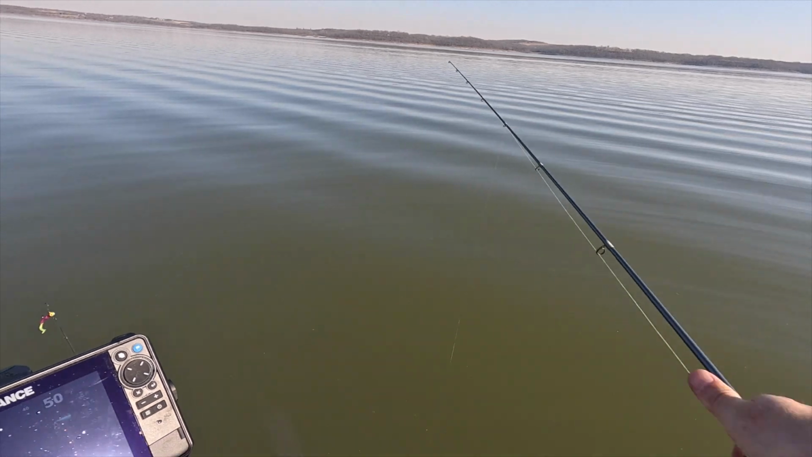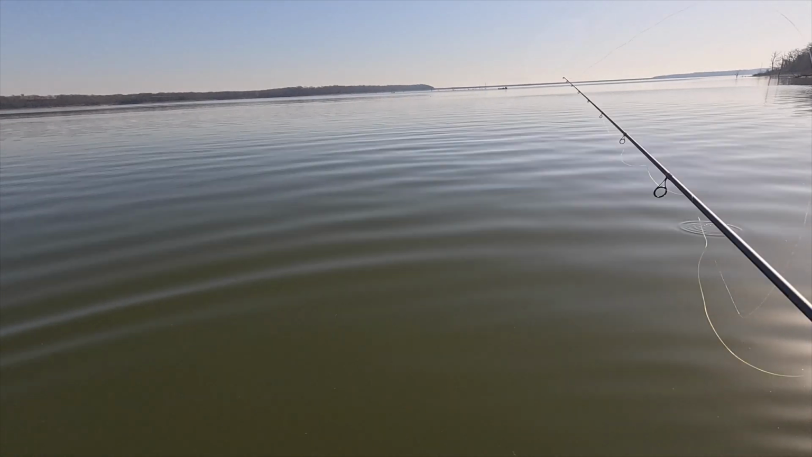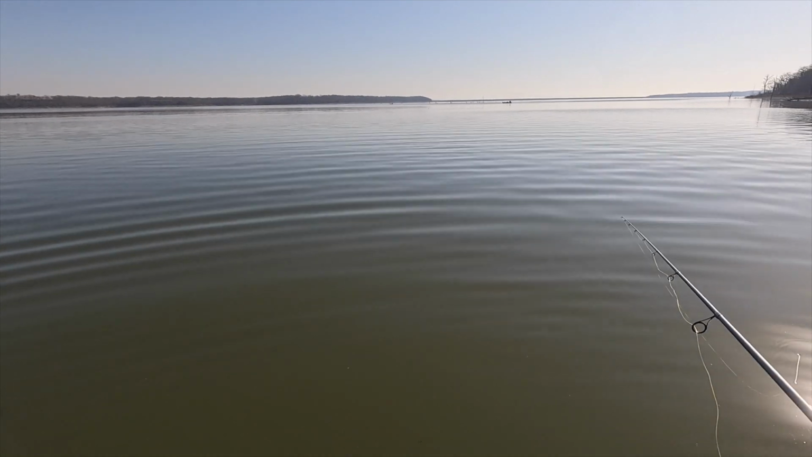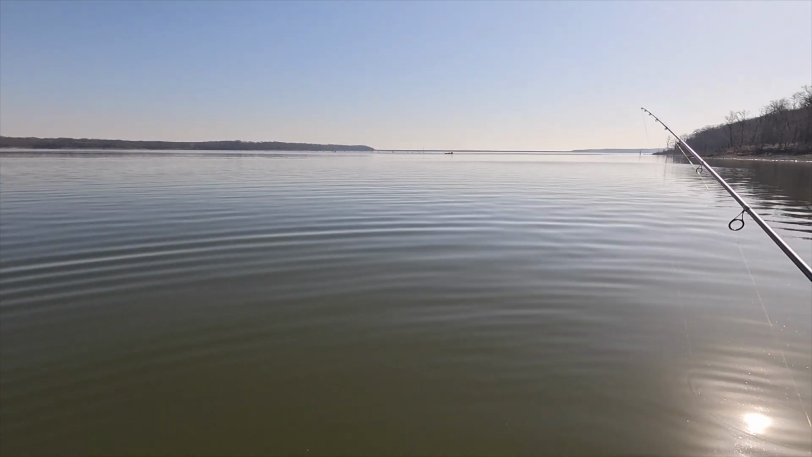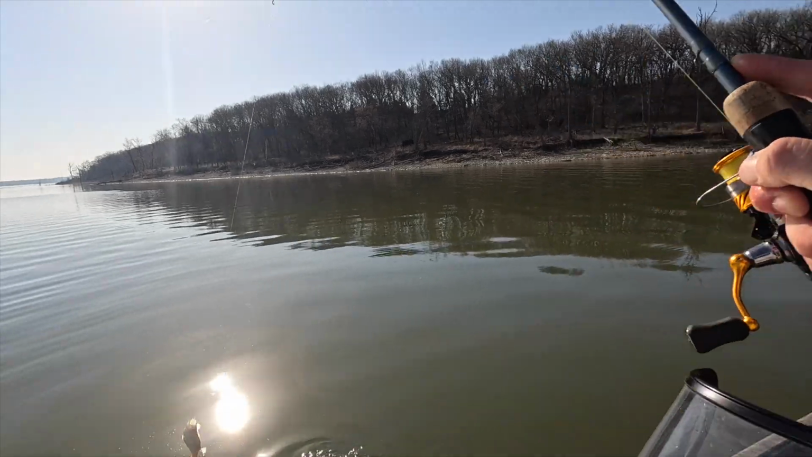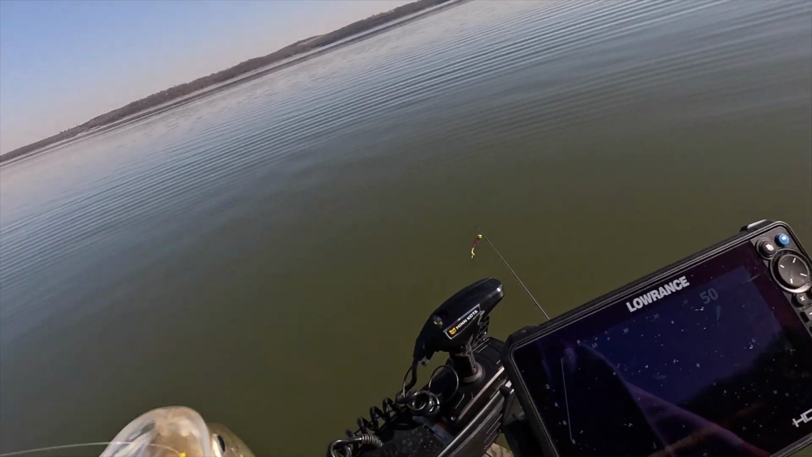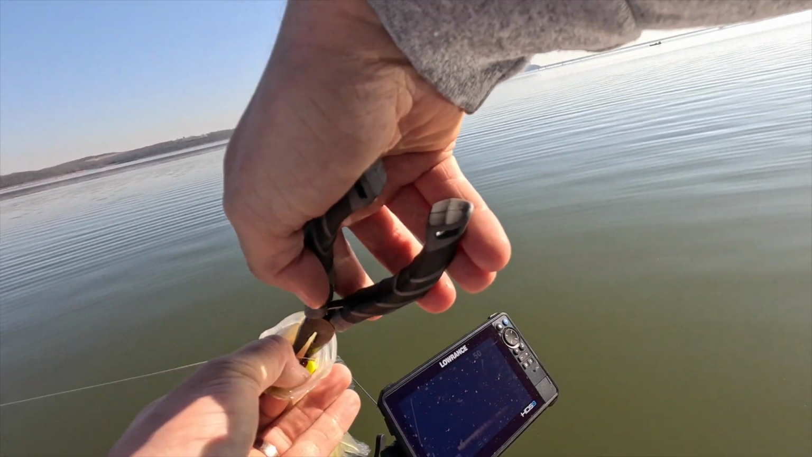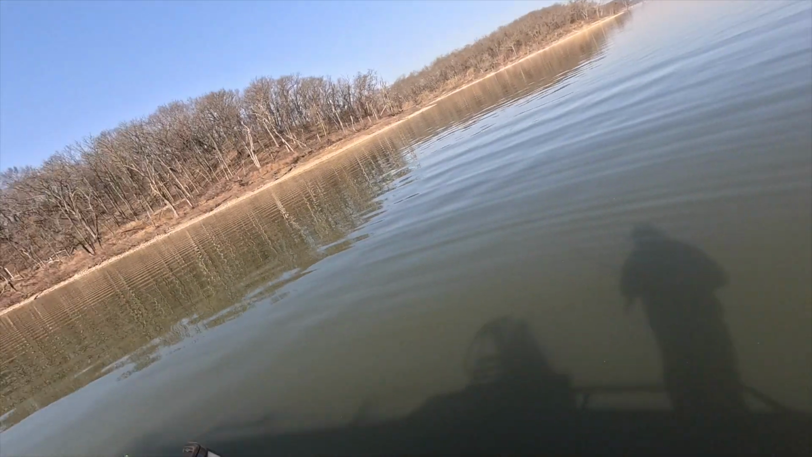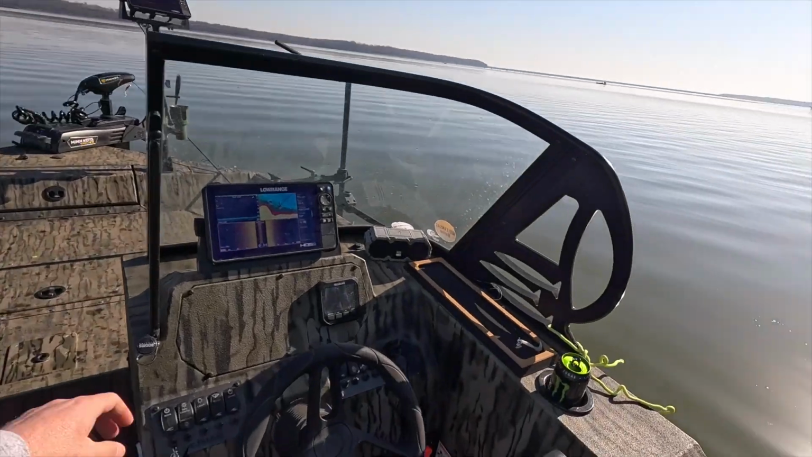Let's see. Are we gonna scope some more? Got him. Oh man, if we can just keep dropping on them like that and we keep catching them, this is gonna be a fun day. They're scattered, but they're obviously wanting to eat this jig. There's 2 in a row, back to back. Can we do 3 back to back? We're gonna just be live scoping today. You know, you gotta take what you can get, right? A couple of great fish down in there though.